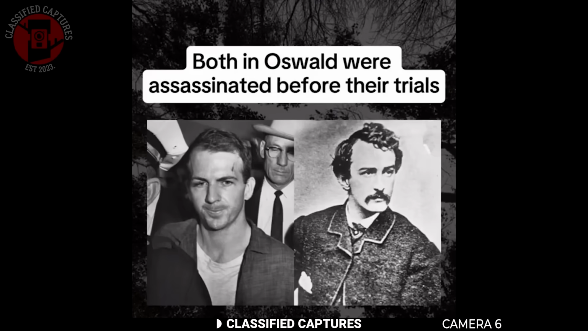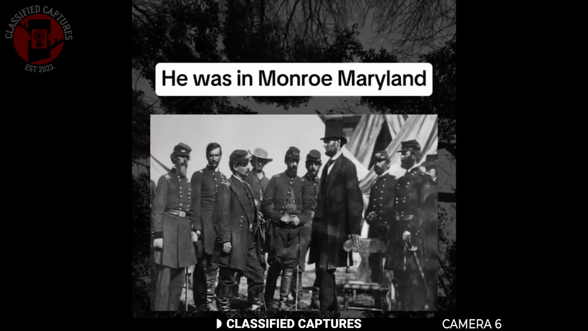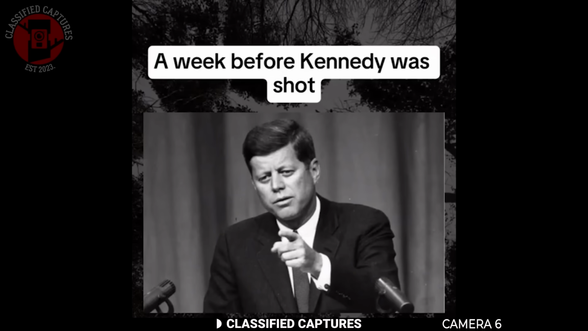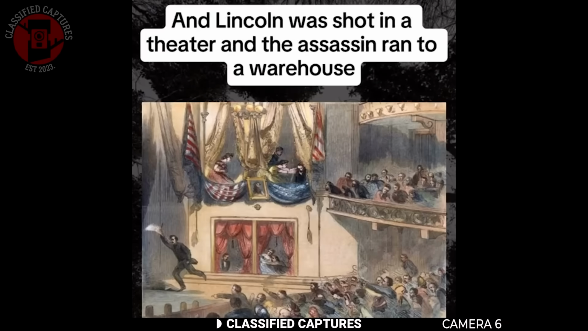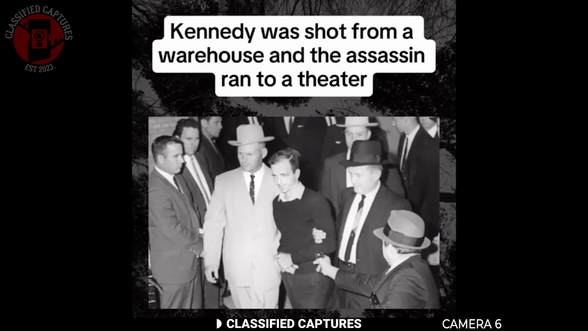Both Kennedy and Oswald were assassinated before their trials. And here's the kicker: a week before Lincoln was shot, he was in Monroe, Maryland. A week before Kennedy was shot, he was with Marilyn Monroe. And Lincoln was shot in a theater, and the assassin ran to a warehouse. Kennedy was shot from a warehouse, and the assassin ran to a theater.